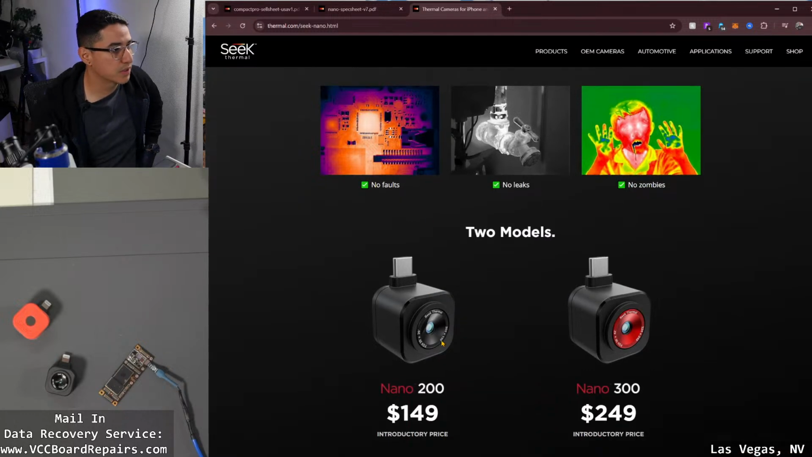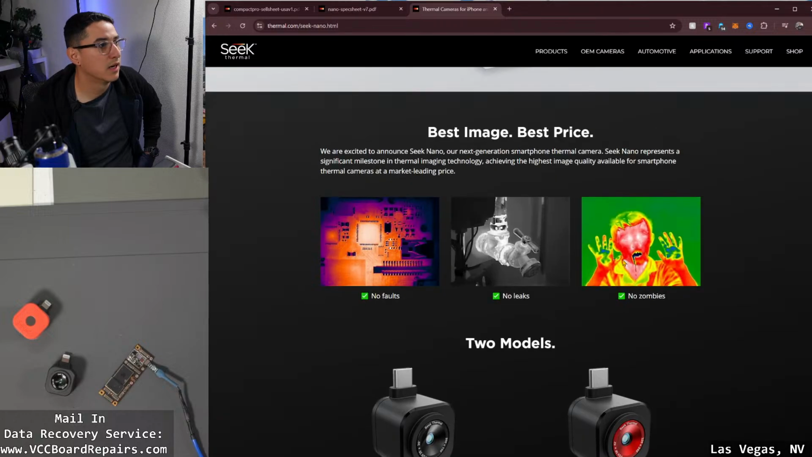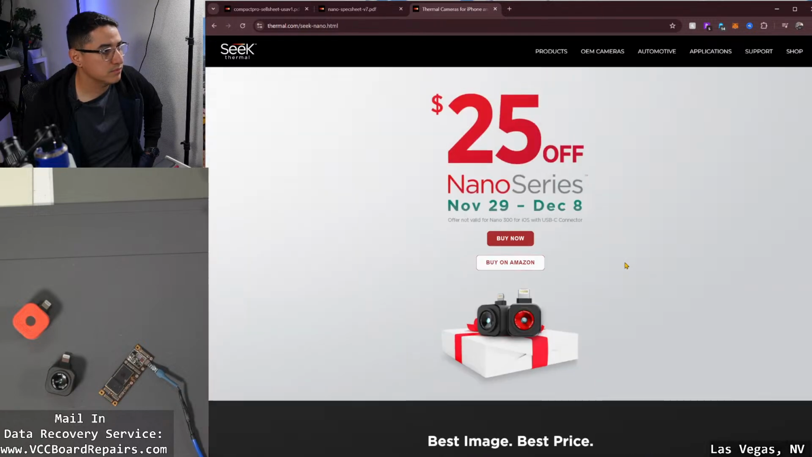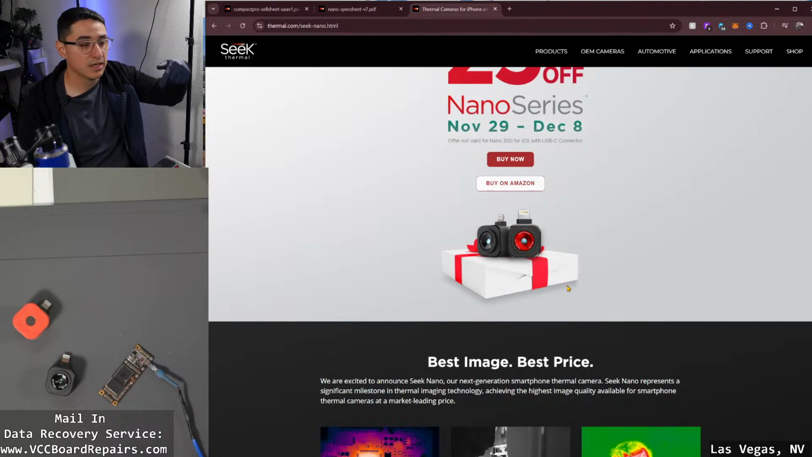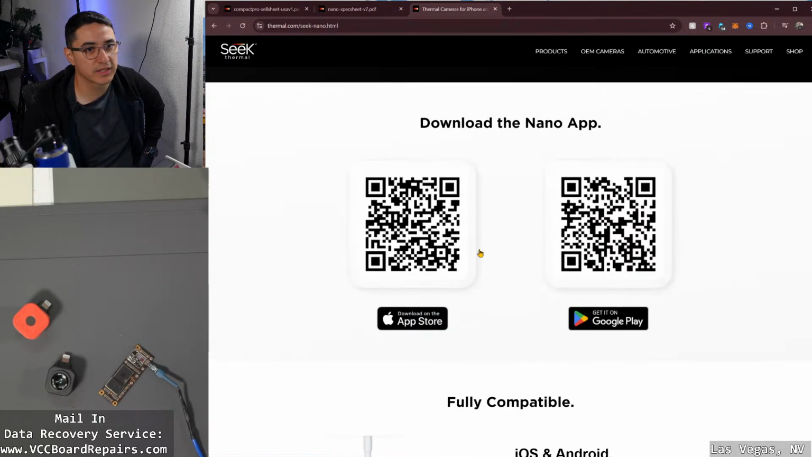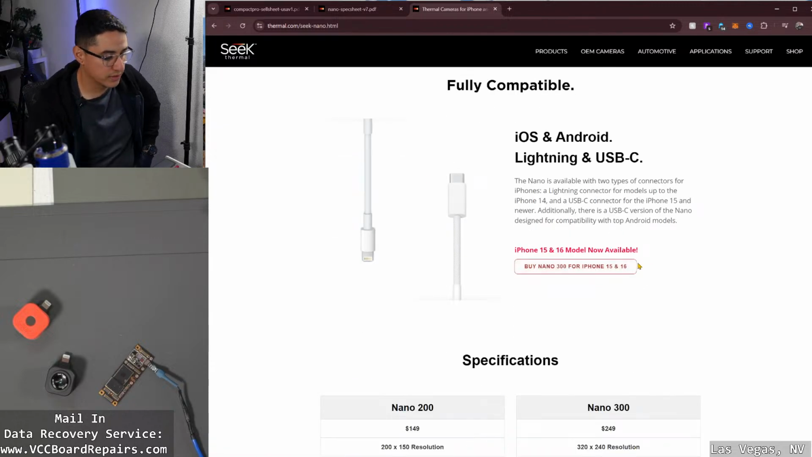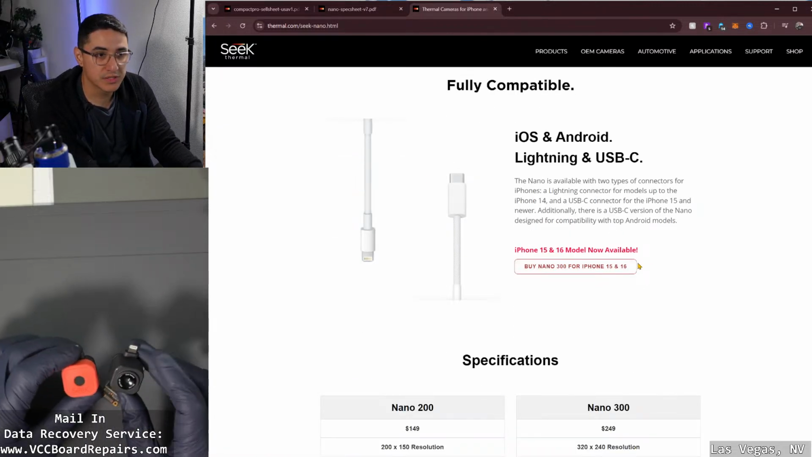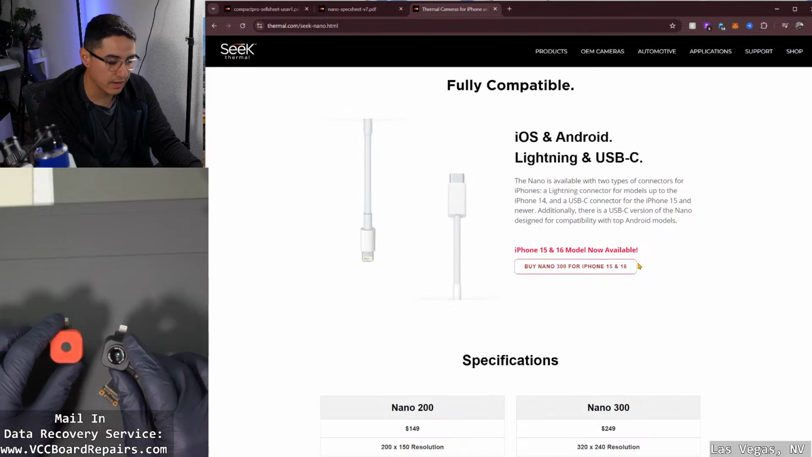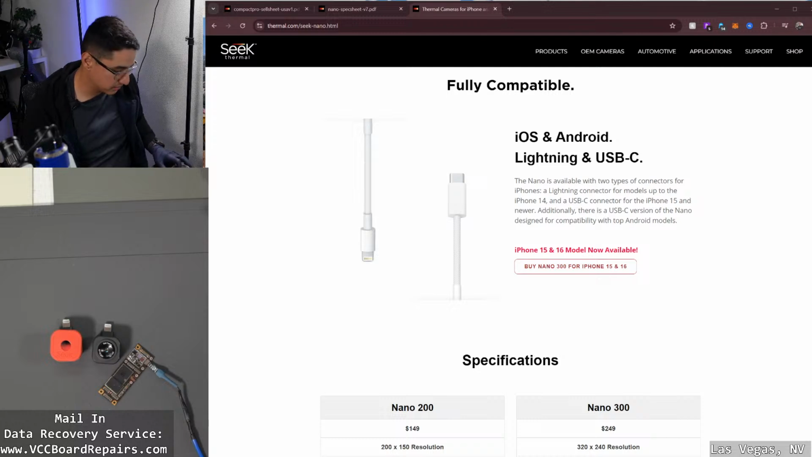So these are two models, the 149 and 249, although it looks like they're having a discount right now on Amazon. I did link down below to where to purchase these if you want them, where to get the apps for iPhone or Android. One thing about these, the USB-C versions work on iPhone, whereas the Compact Pro USB-C one does not. So just keep that in mind.